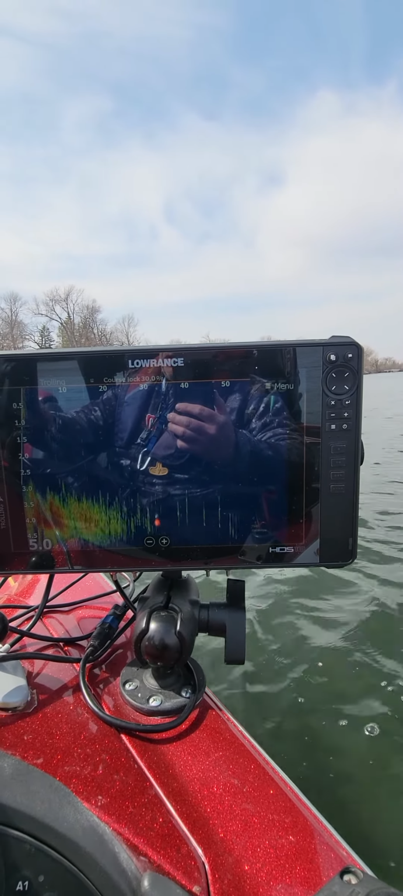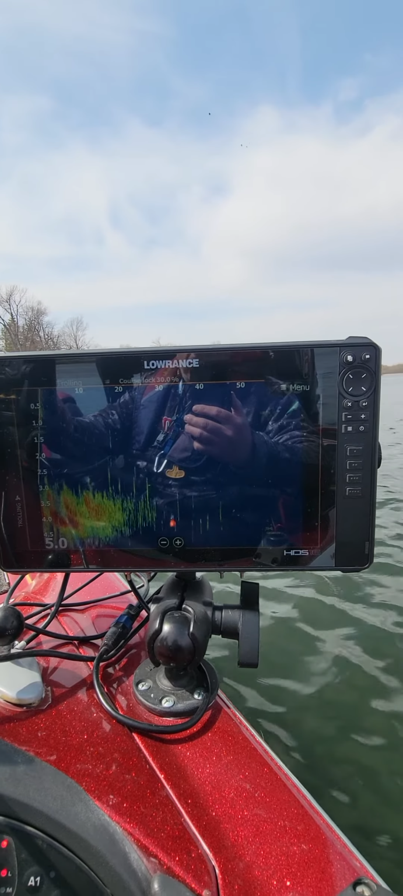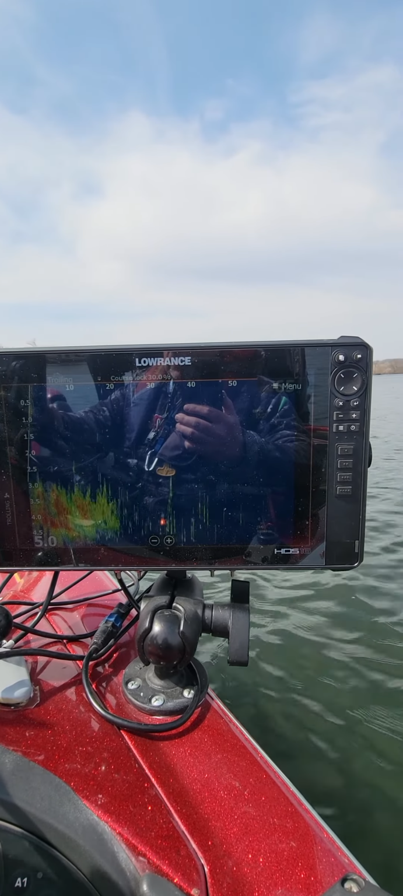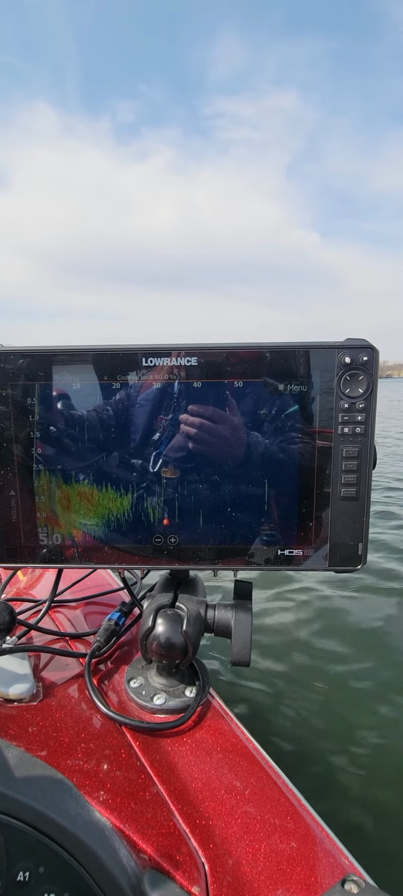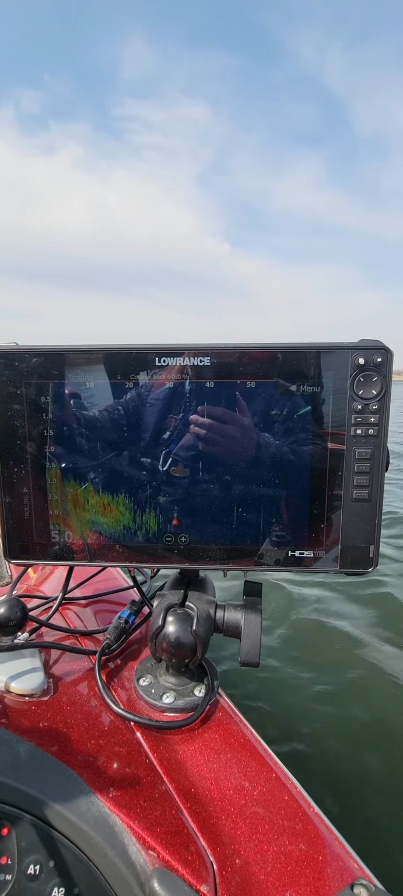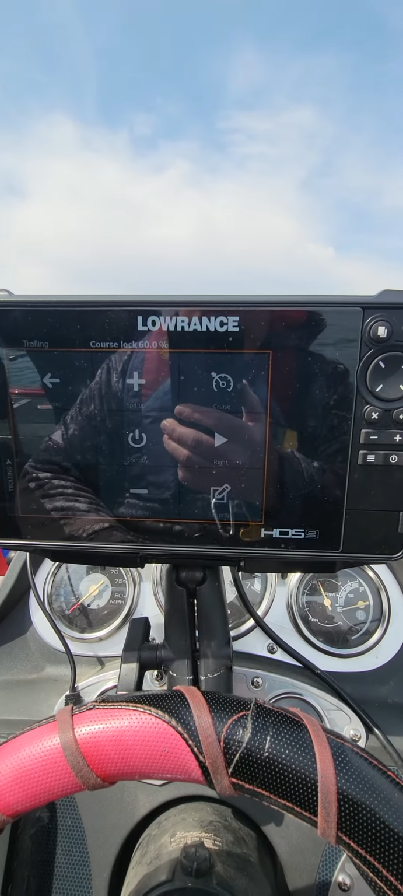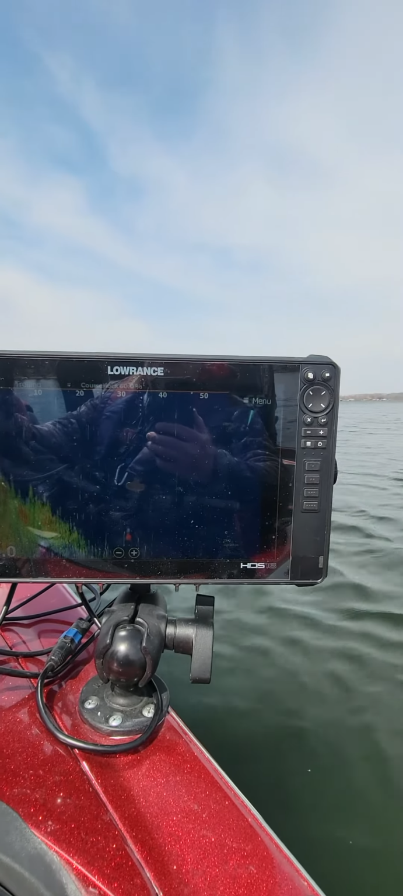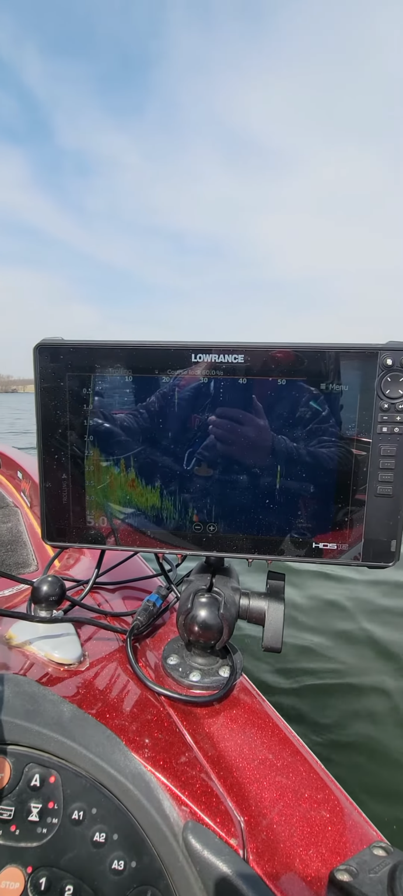So as I turn the motor, you can see the depth will change on the screen. I could speed up the trolling motor. So right now we're on course lock at 60%. And I could just cruise around the lake all day looking for fish like this.